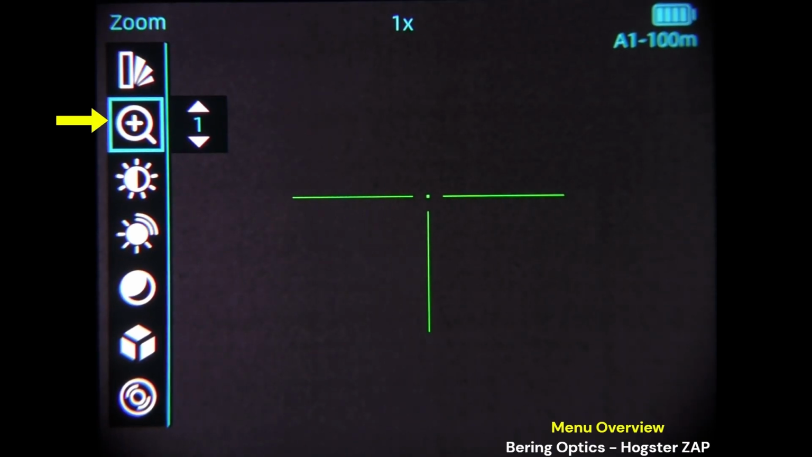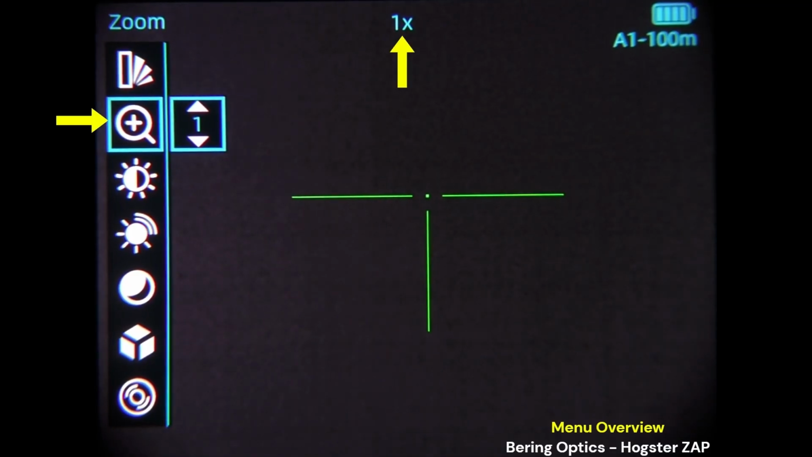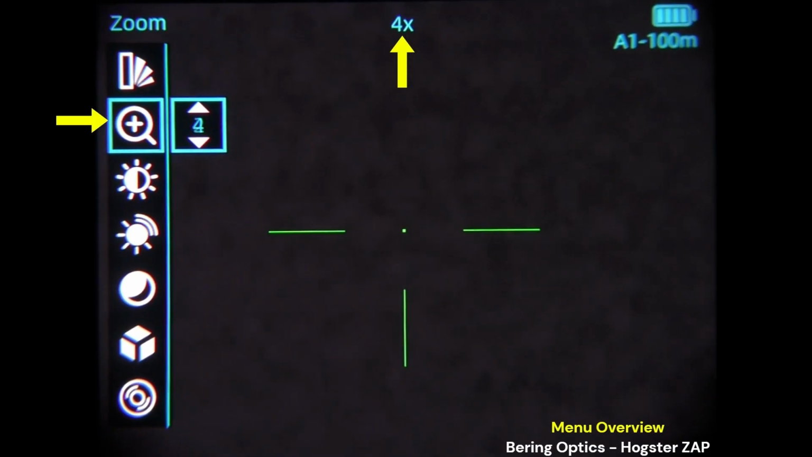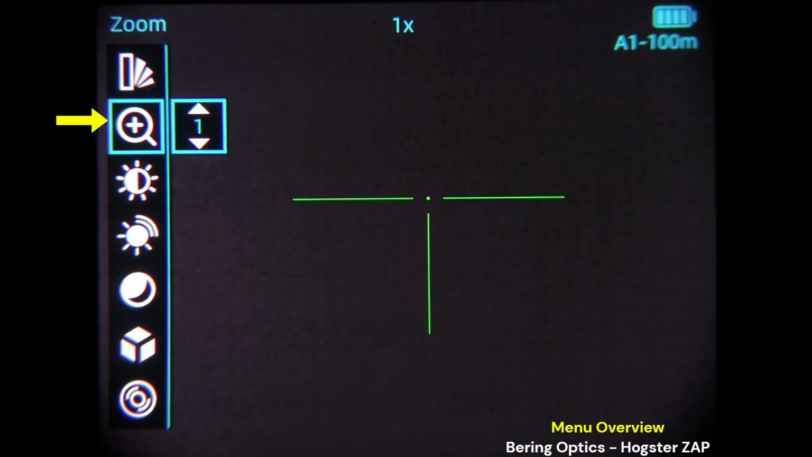Second item is zoom. If you wanted to zoom using the menu, you can do that here through the 4 various settings, and watch the top dead center. You got 1x native, 2x, 4x, 8x, back to native.